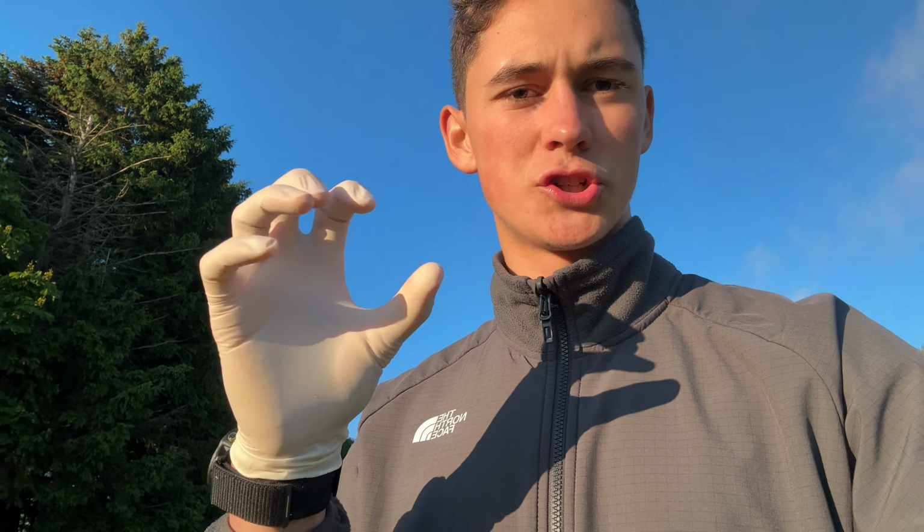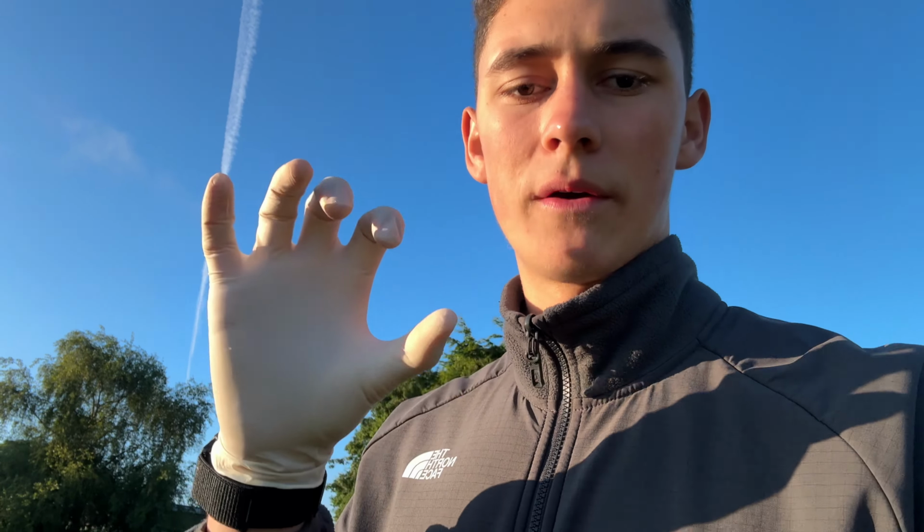So in order to catch the fawn, we need to have such gloves on, not to mark our smell on the animal itself, right? Because then the mother will have a harder time to find it, and she'll probably maybe not recognize the fawn's specific smell, okay? So this is why we have these gloves.